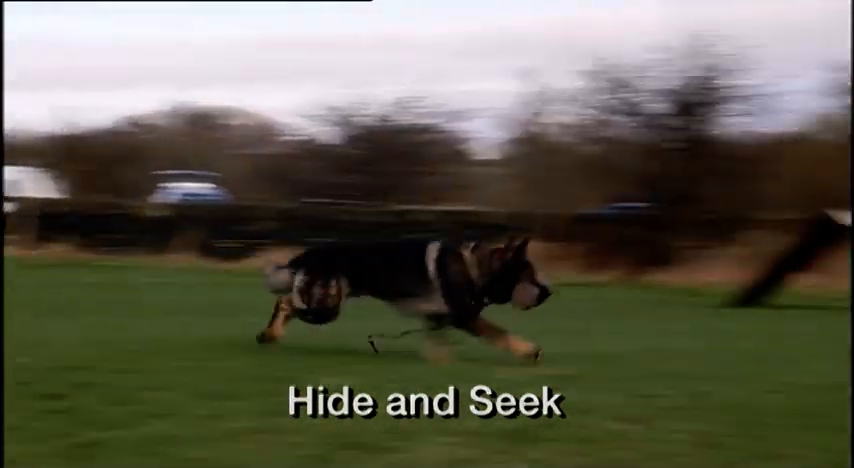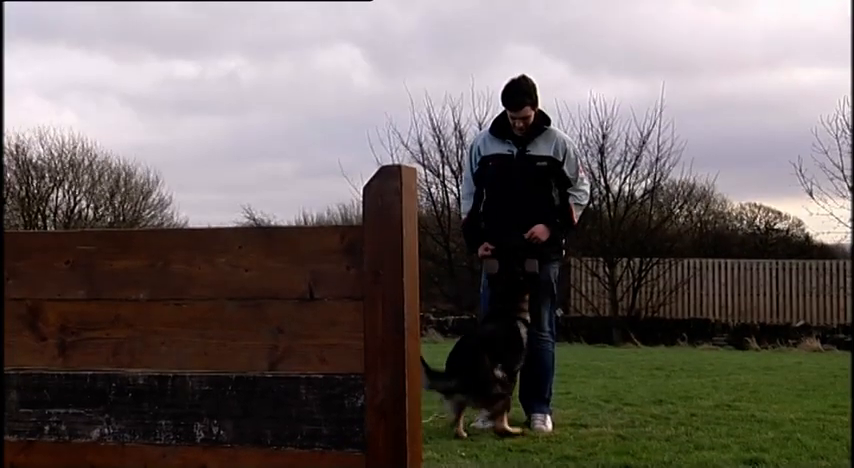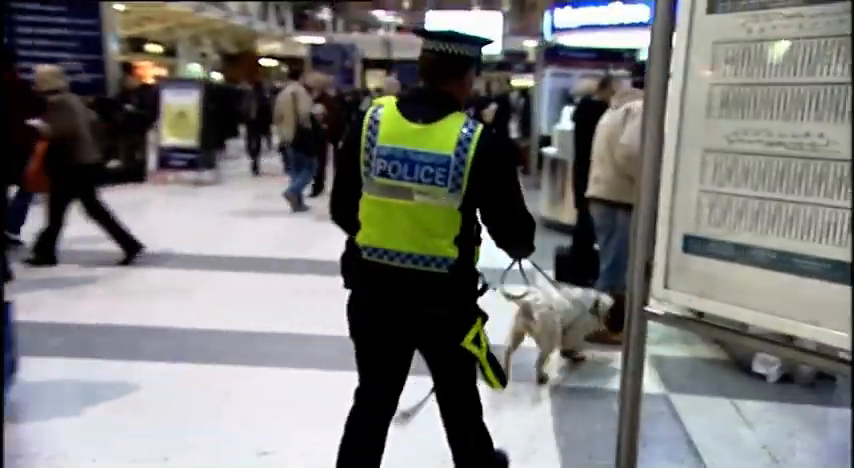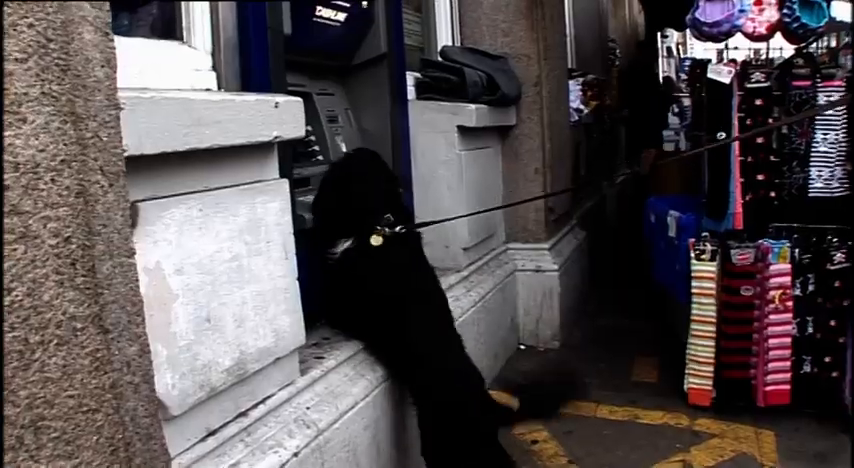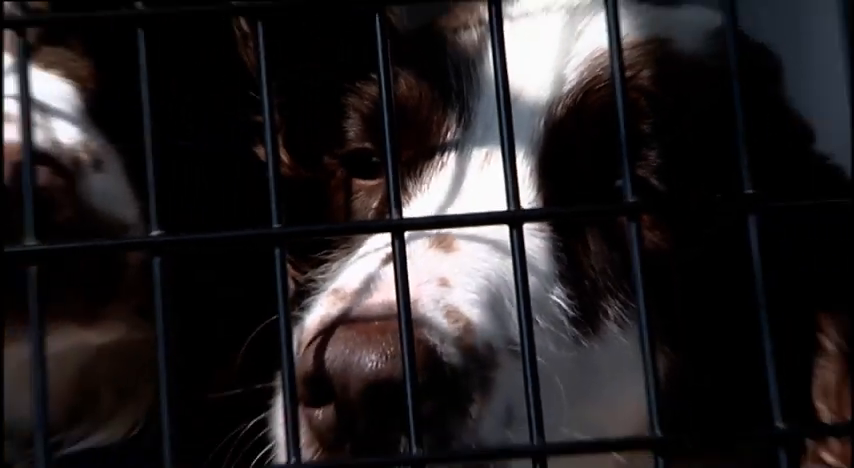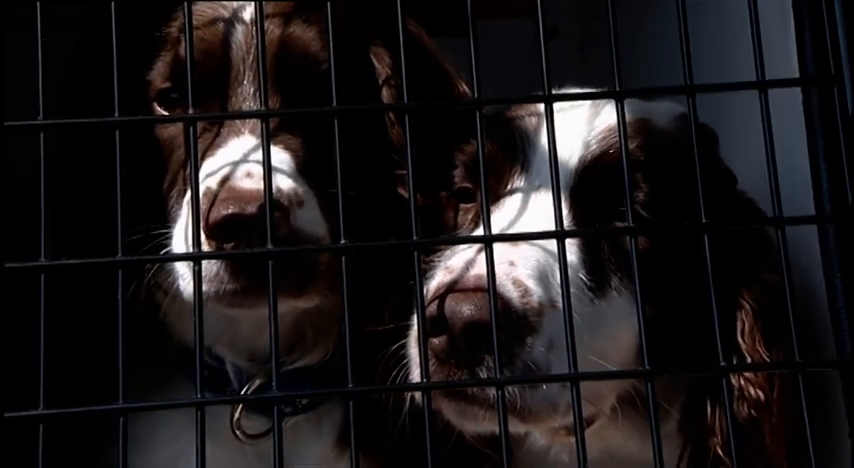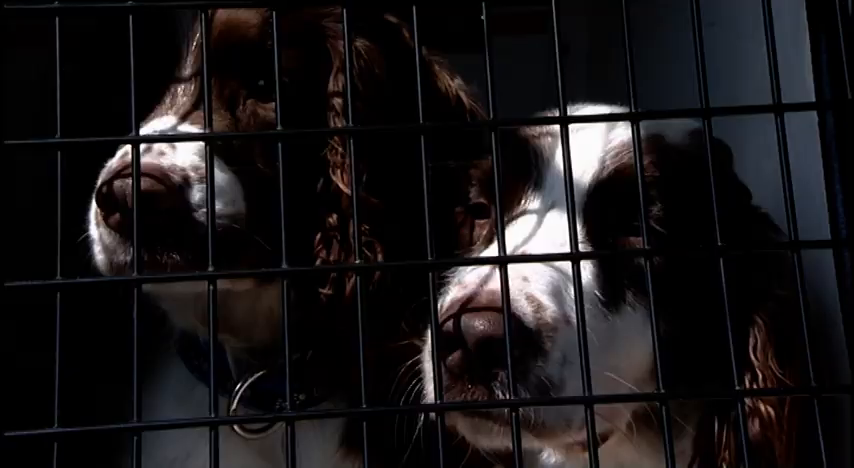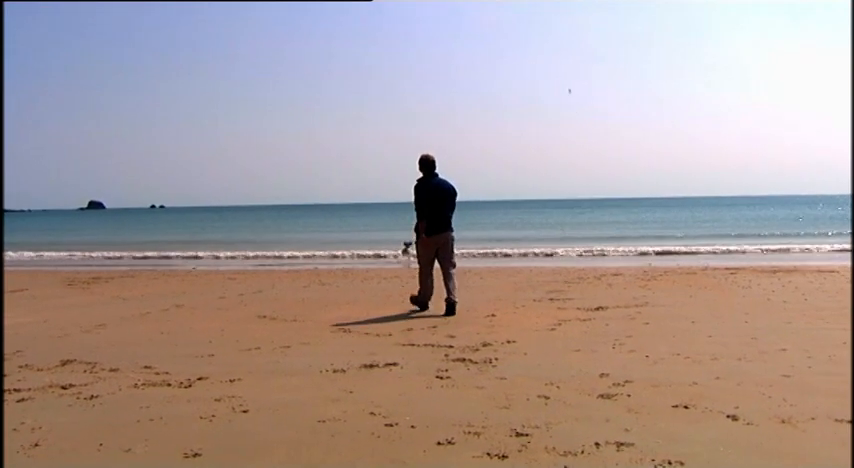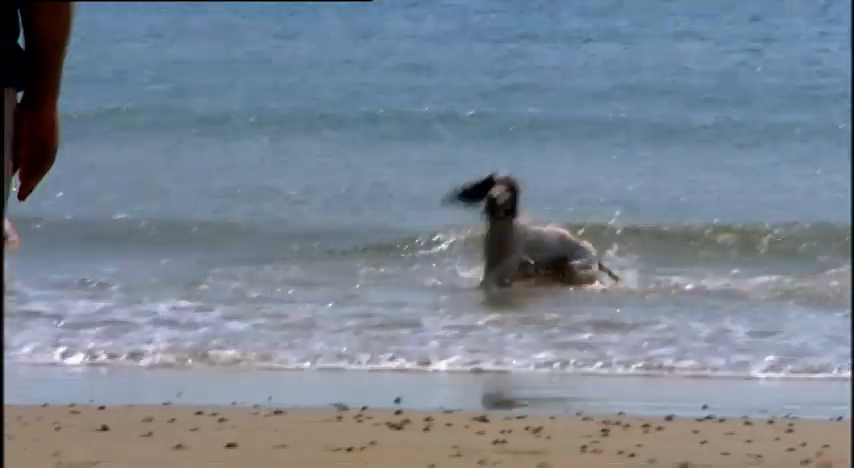Britain's police dogs are trained to do amazing things. From abseiling into armed sieges, to finding explosives, or cash, or deadly weapons. But nothing is more amazing than the dogs who are trained to find murder victims or murderers. Jersey, the Channel Islands. This may look like fun, but it's part of a training program.